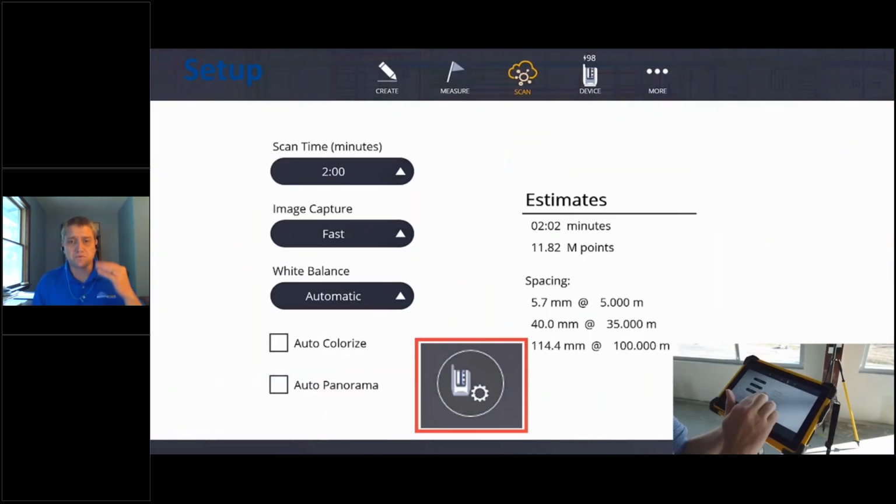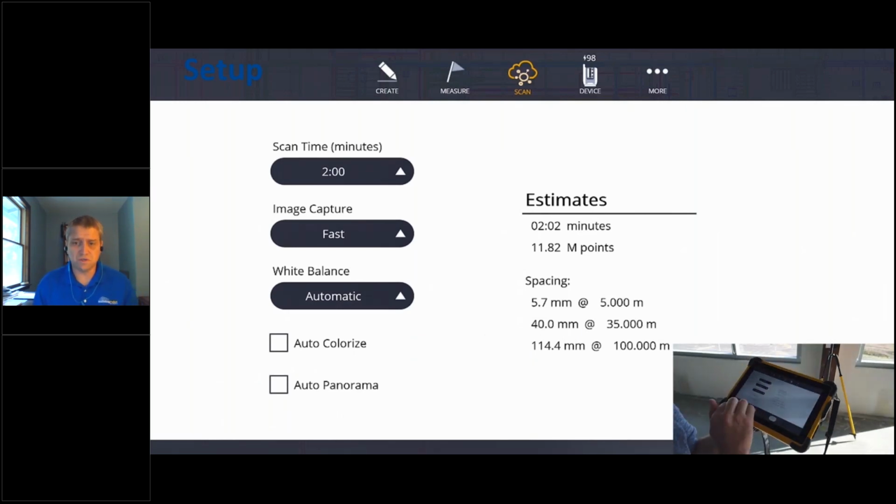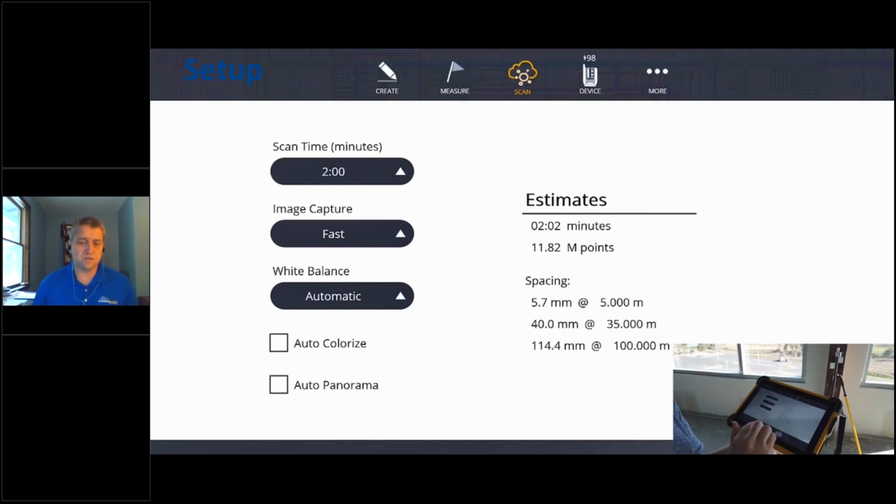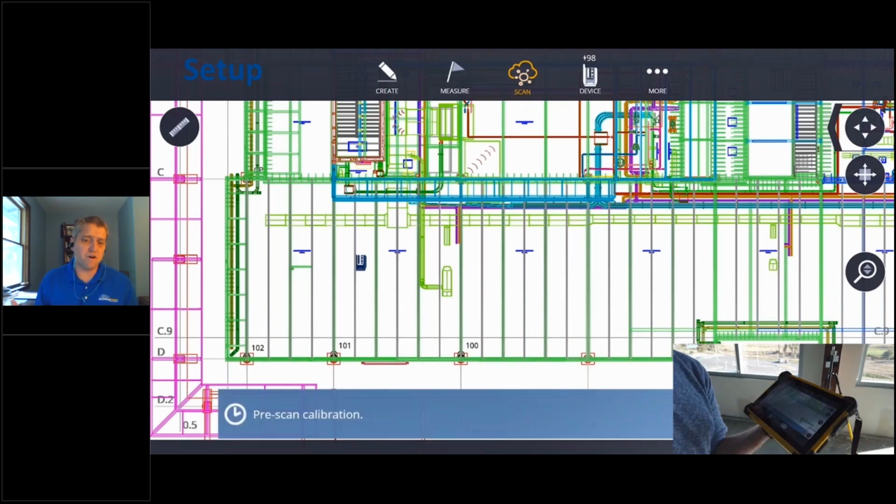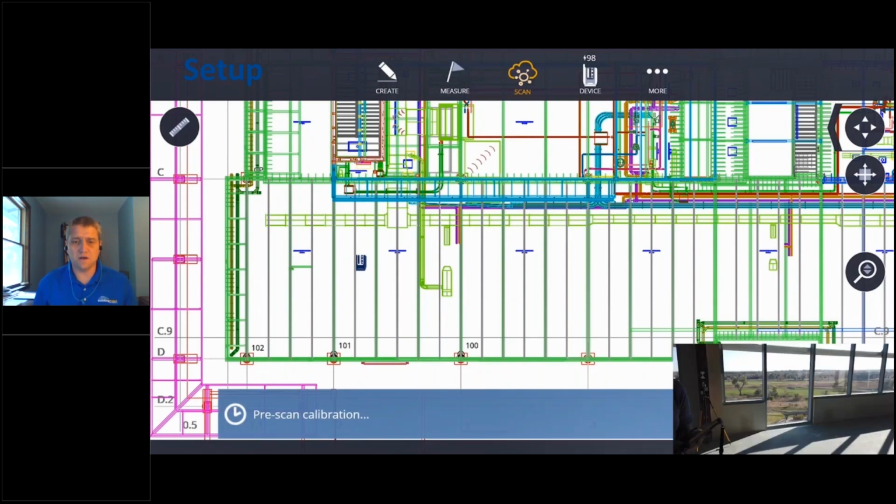Some of the settings we're going to set on the scanner. So it's duration, the image capture. It's telling us 2 minutes and 2 seconds, 11.82 million points, what those point spacings are at their distance. Obviously, I have the auto colorize and auto panorama turned off. Basically, you're just going to want to run a refinement on the back end when you're in your car going back to the office. That will speed it up.